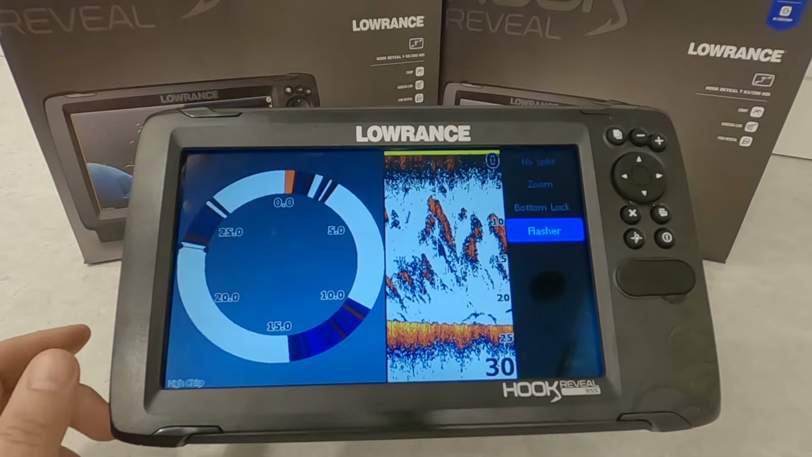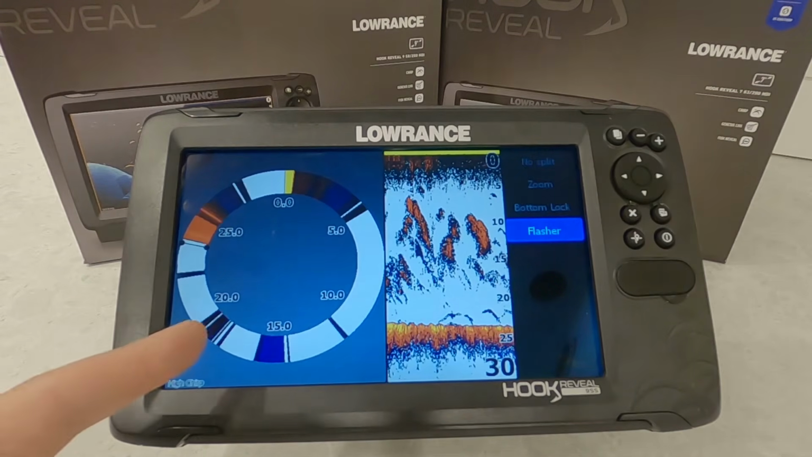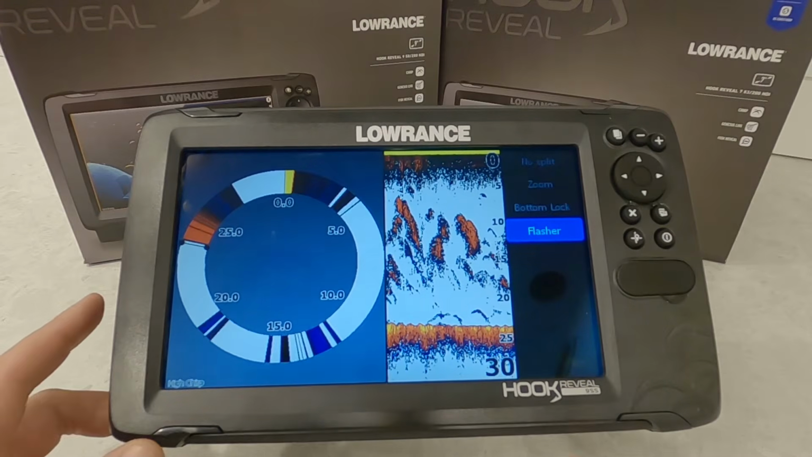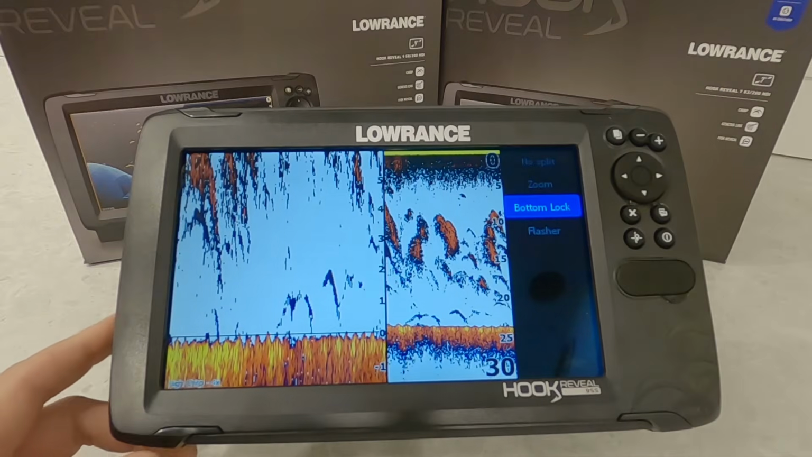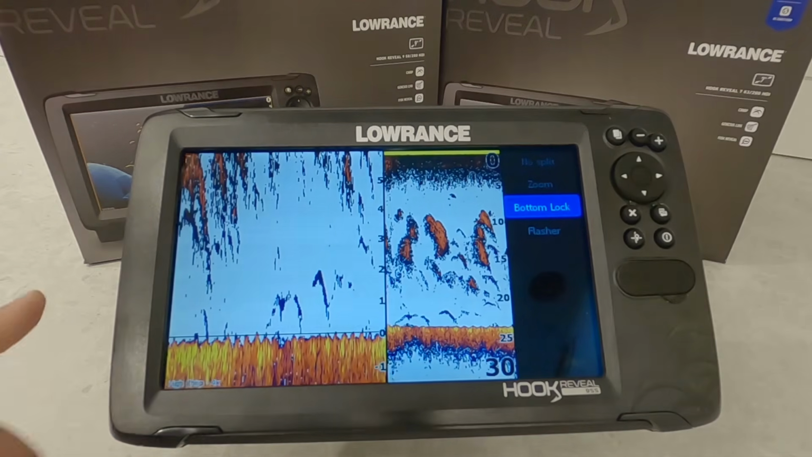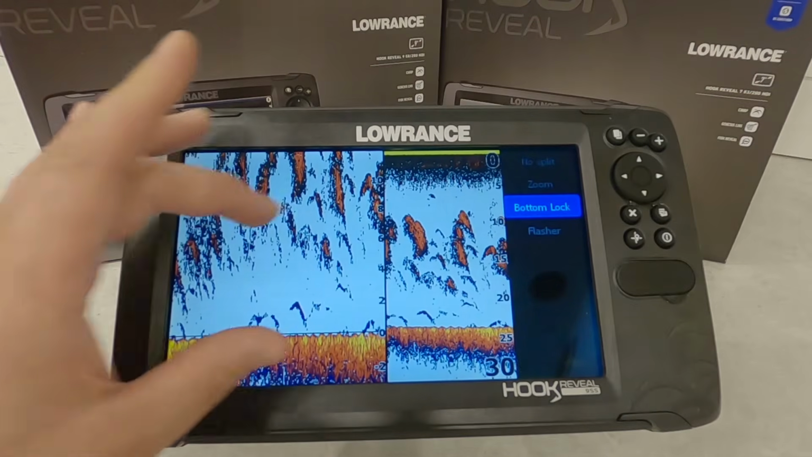And then there's flasher mode. Again, this is more for ice fishing. Even for ice fishing, I don't recommend using this. I would recommend, if anything, using that amplitude scope. But what I've always found best for ice fishing is the bottom lock zoom, because that locks you in on the bottom and you can just zoom in or zoom out as you need to give you the most information.